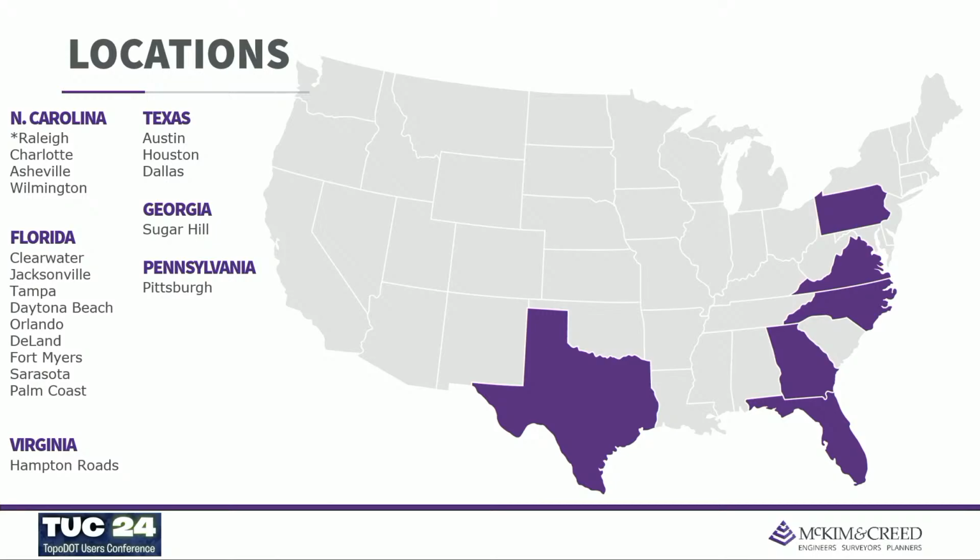A lot of you guys have seen me here with other companies. I recently, about a year and a half ago, came on board at McKim Creed. And I think it was the right time. Although McKim Creed is one of the first to perform mobile LiDAR in the state of Florida, they decided to ramp up the LiDAR program. I'm just showing the map of where McKim Creed has their offices, but part of that being the right time to hop onto McKim Creed is they wanted to go national.